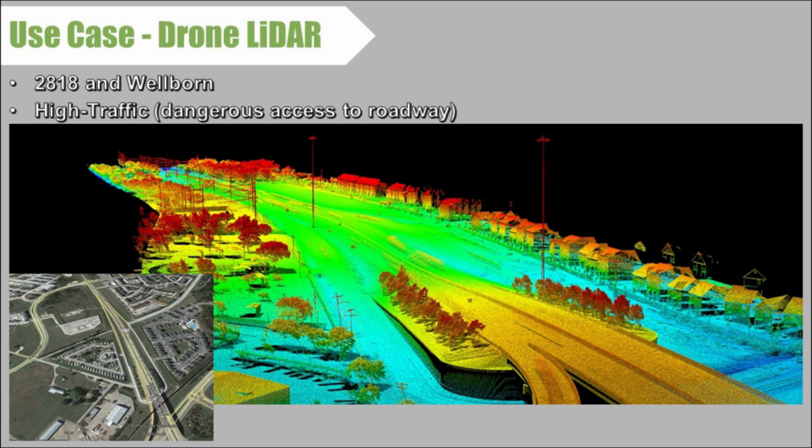The other good thing about this use case is that this area changes very frequently. They're redoing the road, they're building new apartments, they're doing all kinds of things that change this on a regular basis. So 6-month or year-old data is not really accurate anymore. Well, we can run out there very quickly and fly this job and get you accurate, up-to-date data of that area.